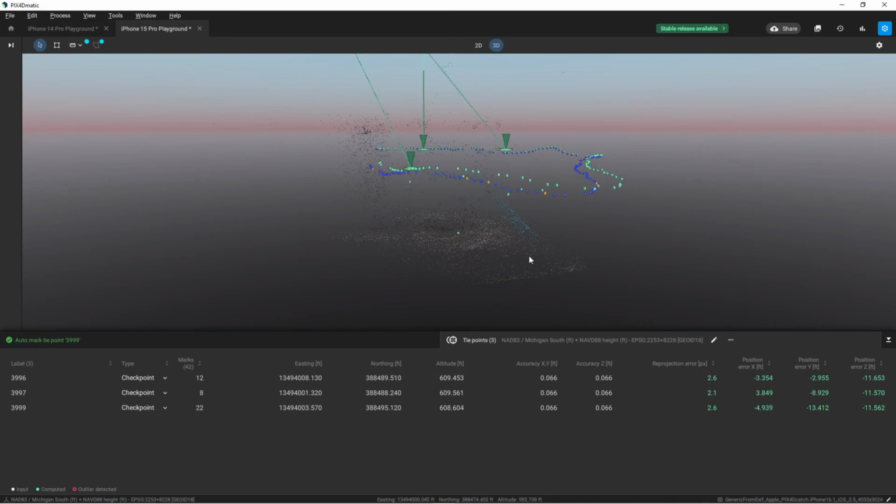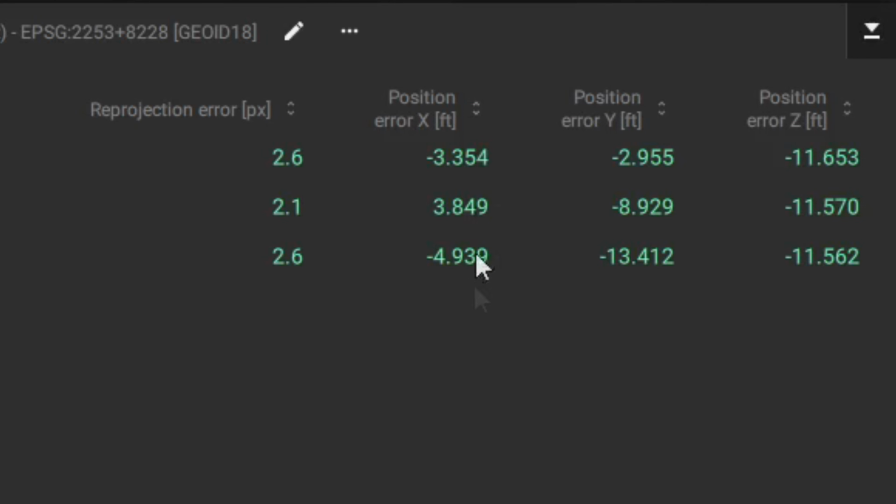Over at the iPhone 15 Pro, we don't see much better results. 3.5 to 5 feet in the X, a crazy 3 to 13 feet in the Y, but also we do have a consistent 11.5 feet in the elevation.